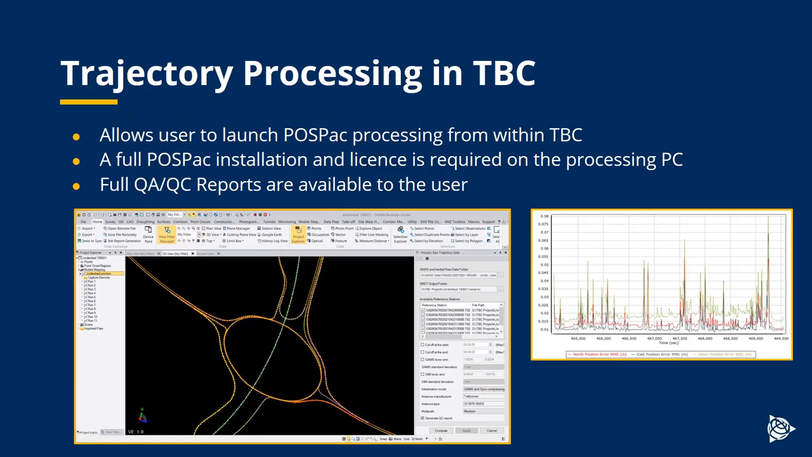So it simplifies the workflow, but does require a POSPac license. All the QA/QC reports that were previously available in POSPac are also available in TBC, so you're able to fully quality control your trajectory processing.